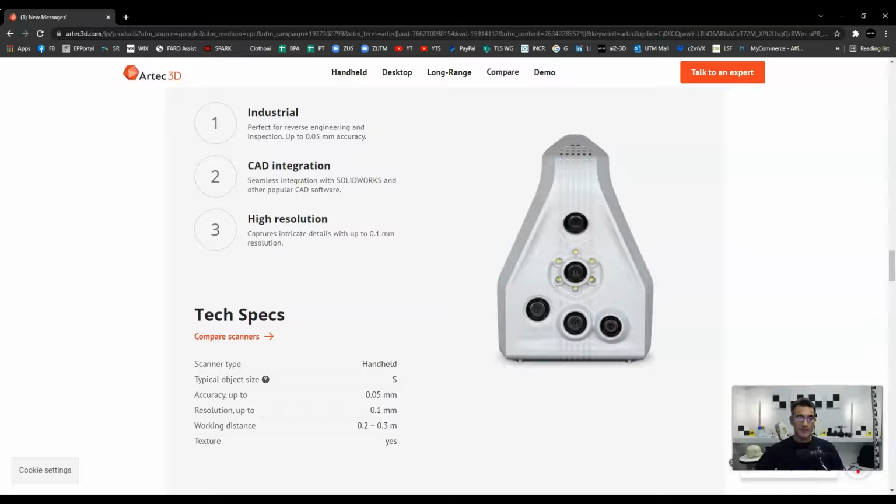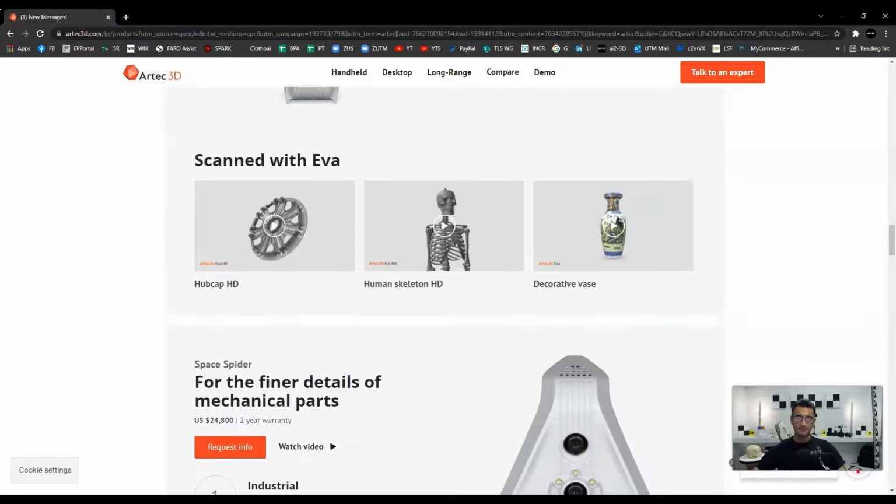Now, you can see here it's meant for small objects, okay? Accuracy up to 0.05, resolution up to 0.1, working distance 0.2 to 0.3, so 20 to 30 centimeters, and all the scanners capture texture, which is really, really helpful.